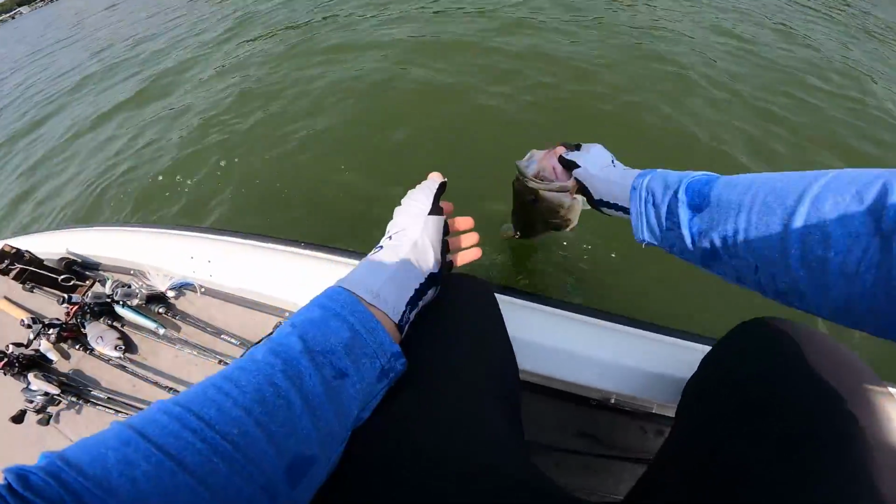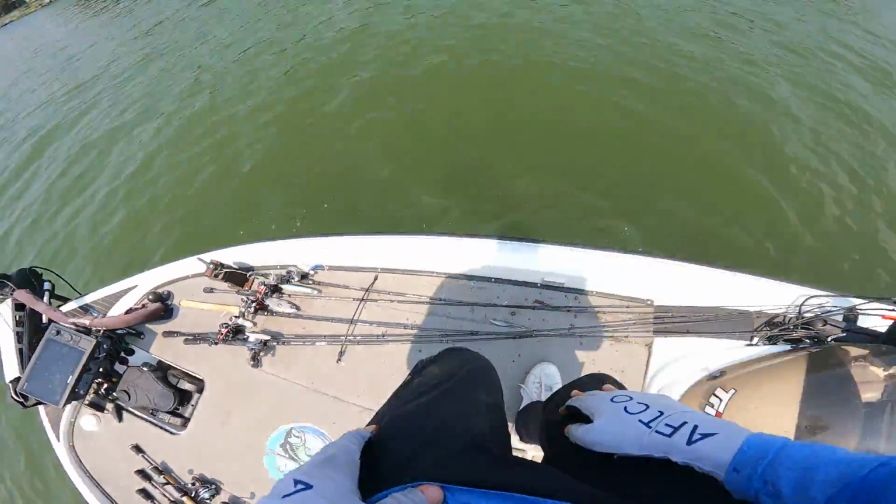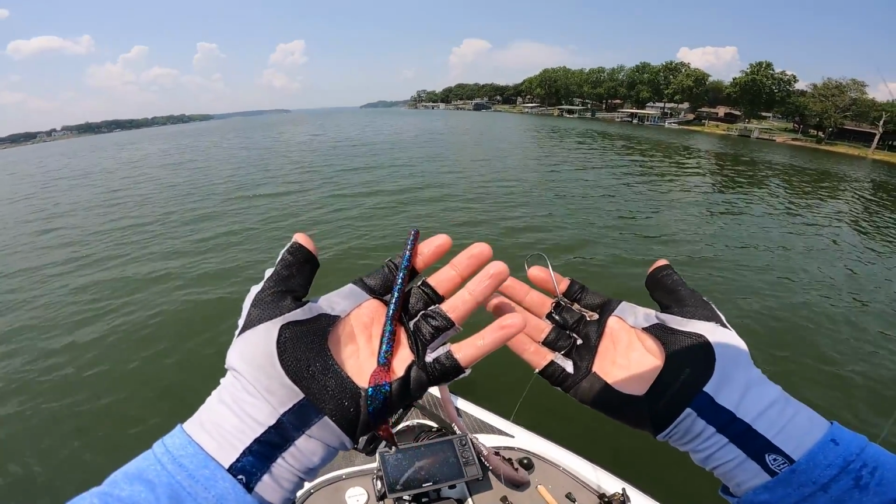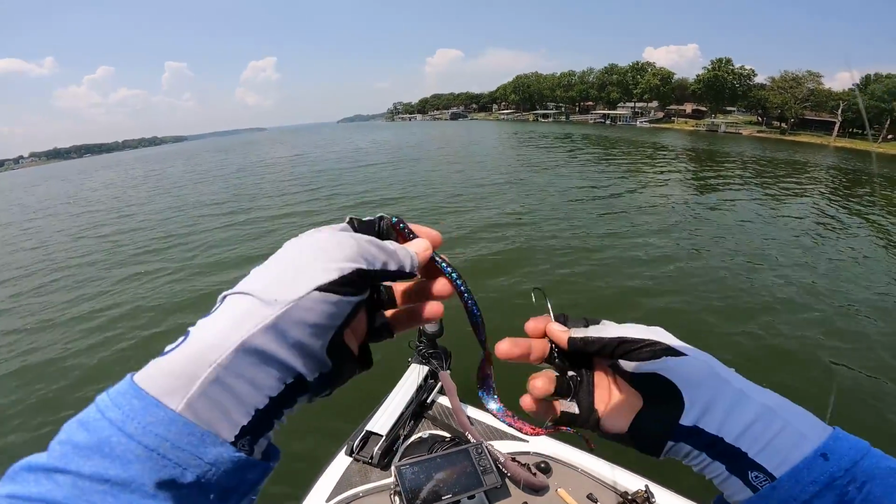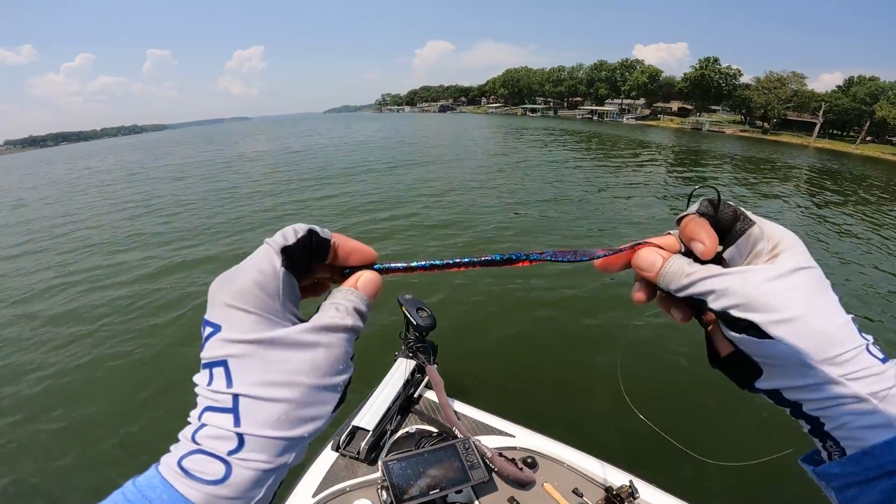Awesome, guys. Let's get that beautiful bass back down to the ledge, and let's get back out there and try to get another one. Oh man, I'm still shaking from that fish, guys. That is awesome. I got that fish on one of the most classic offshore techniques I can think of, the 10-inch worm. This is the Big Bite Baits 10-inch B2 worm in the plum apple color.